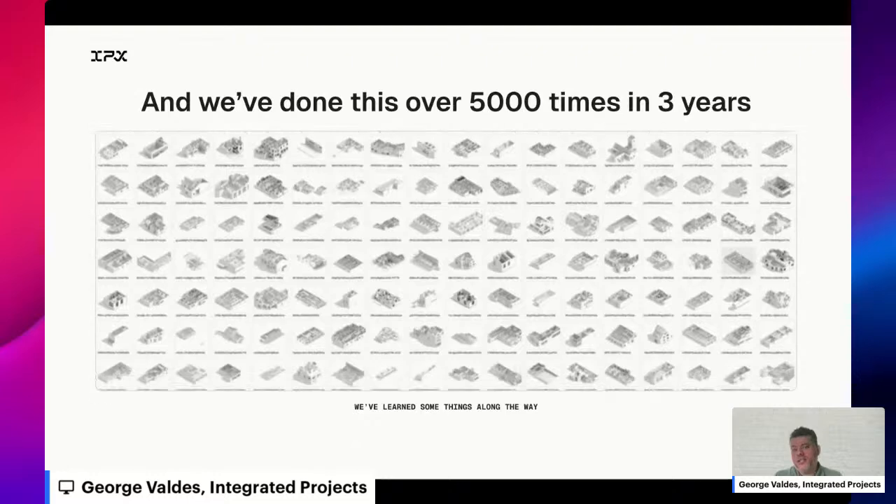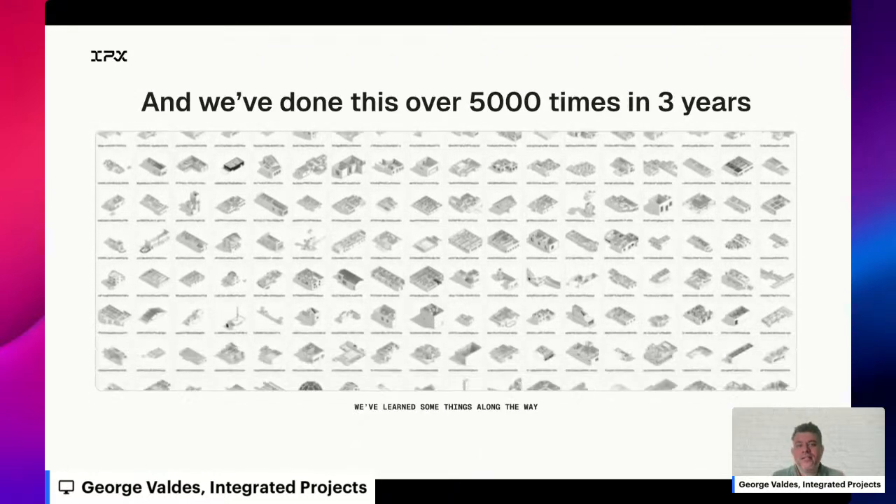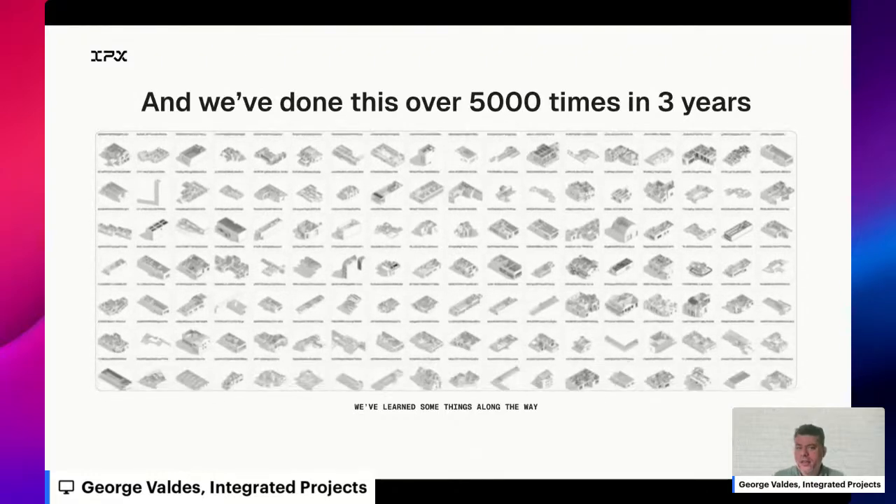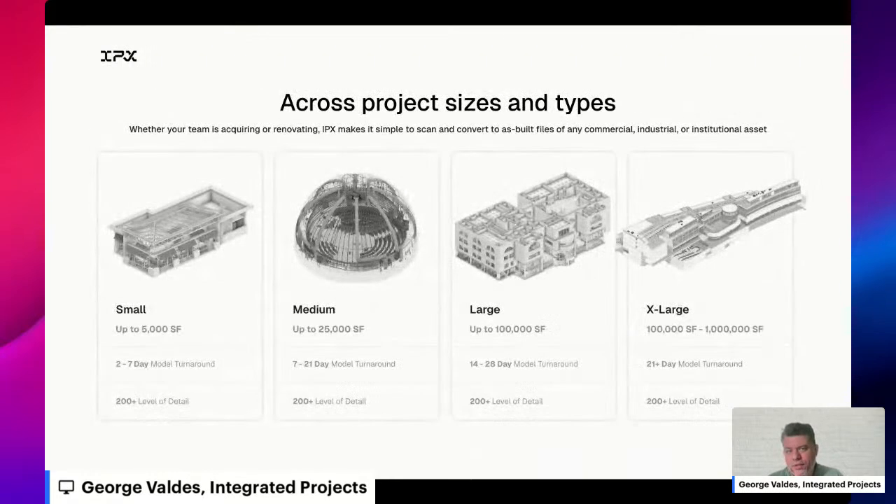Good news is that we've done this a lot. We've done this over 5,000 times now in the course of about 3 years, and we've learned a lot of things along the way. Not only have we done it that many times, we've also done a lot of different project types and sizes. So we've learned a lot about what it takes to deliver a great quality model, also at a scale that is pretty impressive. These are some of the different buckets of sizes that we've done work in.